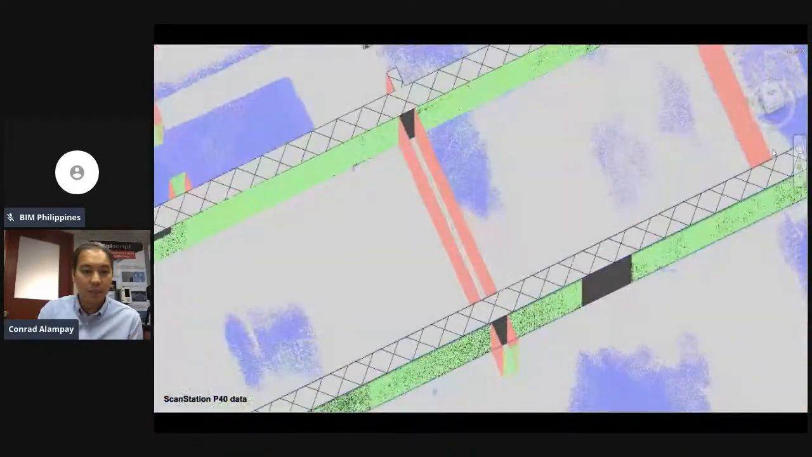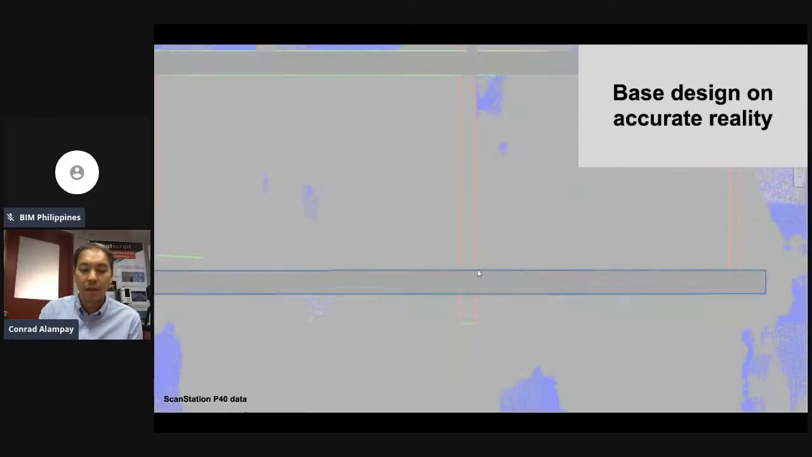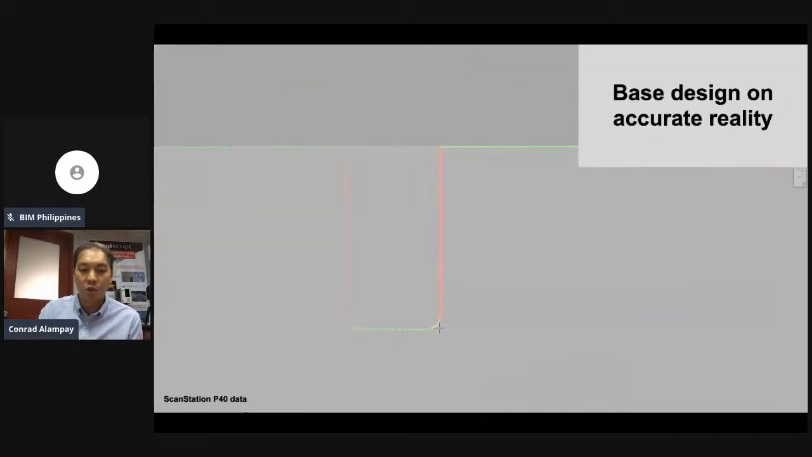This reality capture data allows you to bring in the point cloud and visualize it in Revit, and understand your design based on the actual reality that it is today. So if you're renovating, redesigning, or reusing the spaces, you are not assuming what's on site, but bringing that reality to your desktop. That's what we're showing you now in this short video.